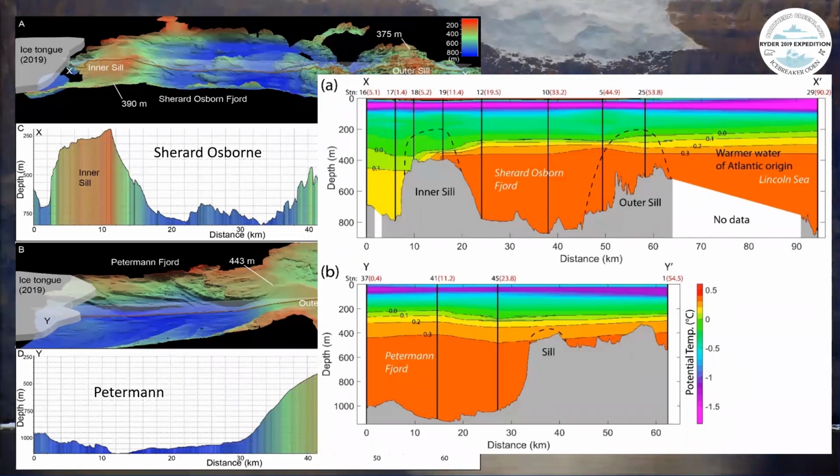I mean, that sill looks to go higher into that water column profile than the one at Sherard Osborn. Are there gaps in those sills that are letting the warm water through? If you think of the sill as like a dam, it looks like the Petermann dam is higher than that 0.3 to 0.4 line than on the left. I was just curious if thinking of them as a dam is not right, and at different points in the cross section of the fjord, maybe the sills are lower.